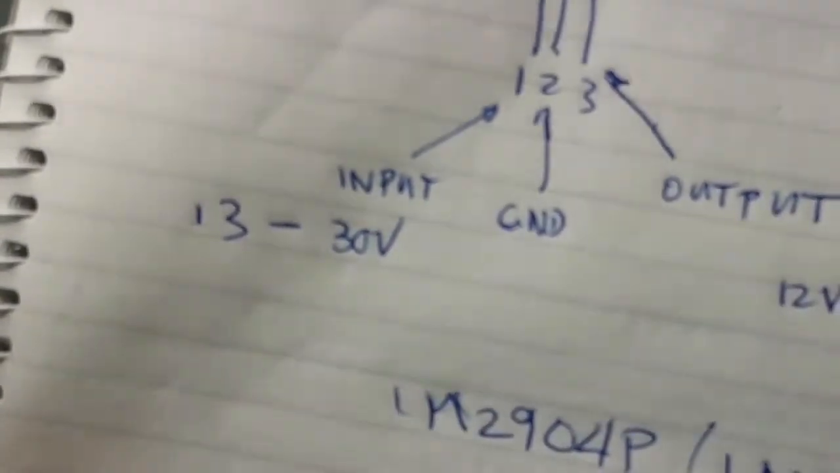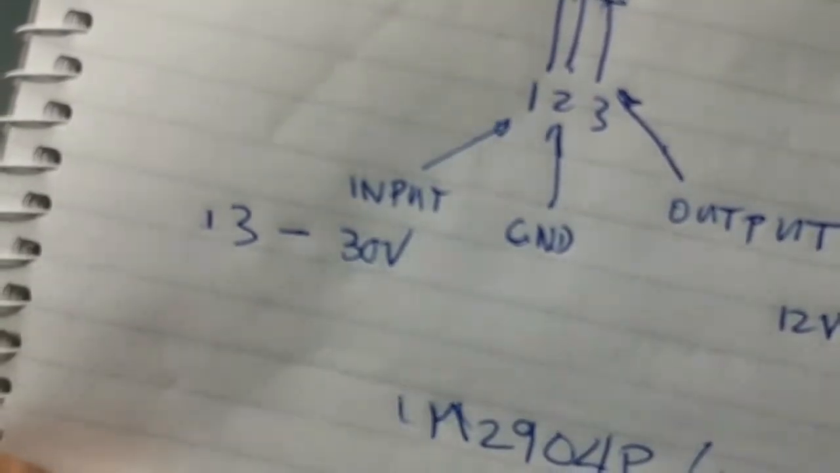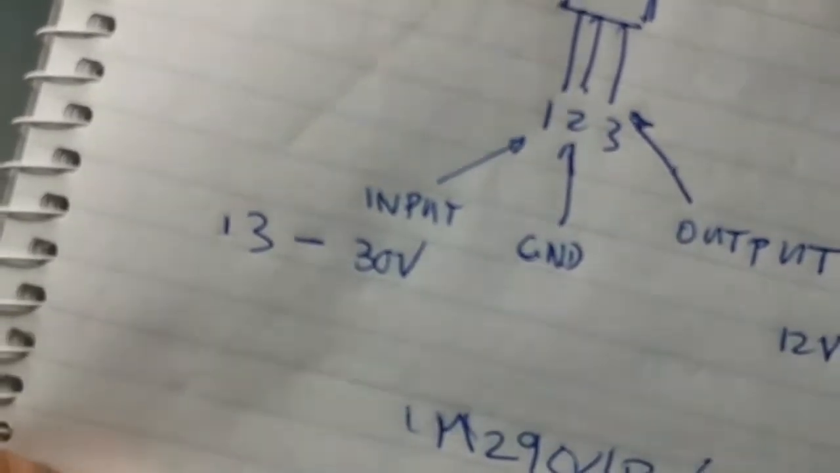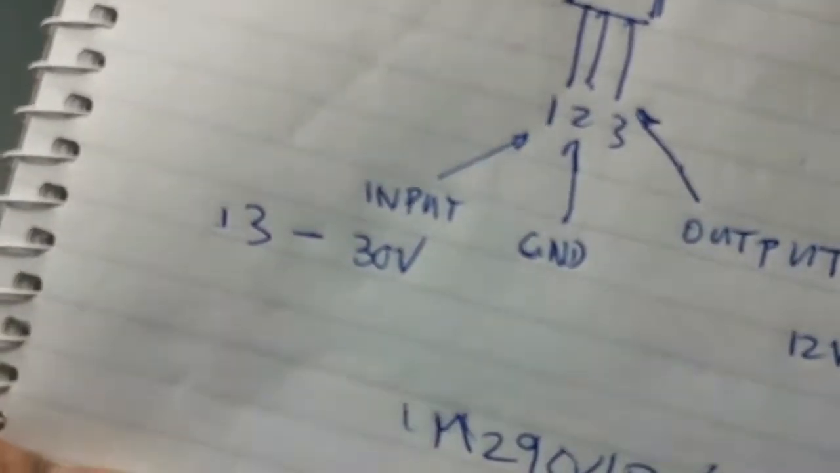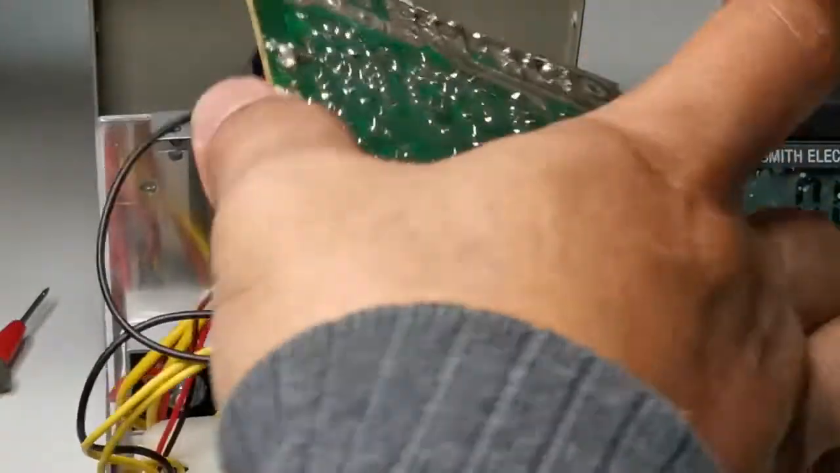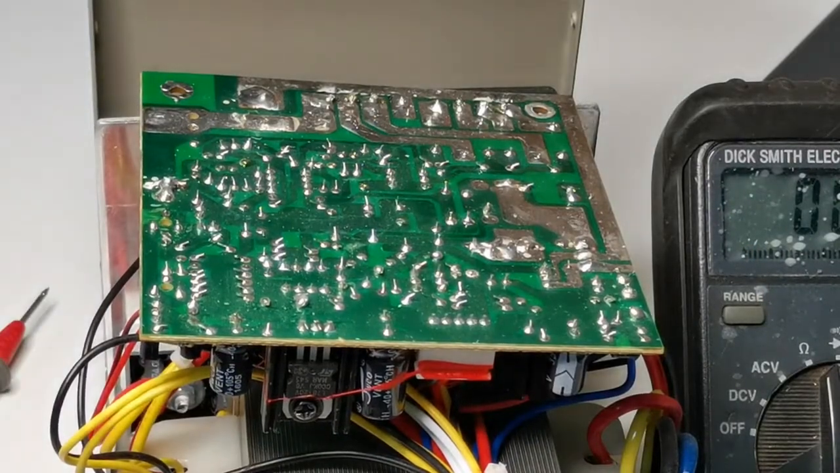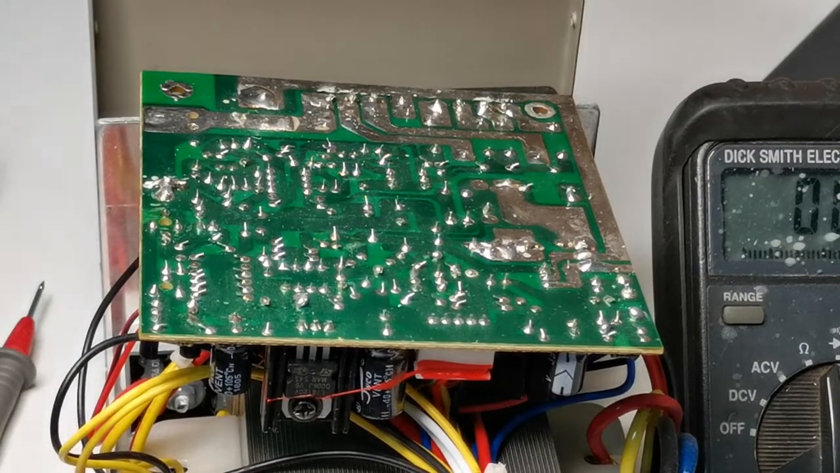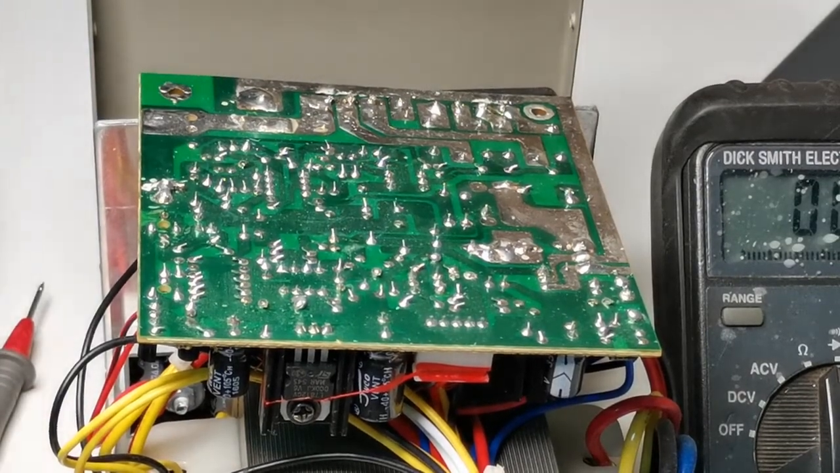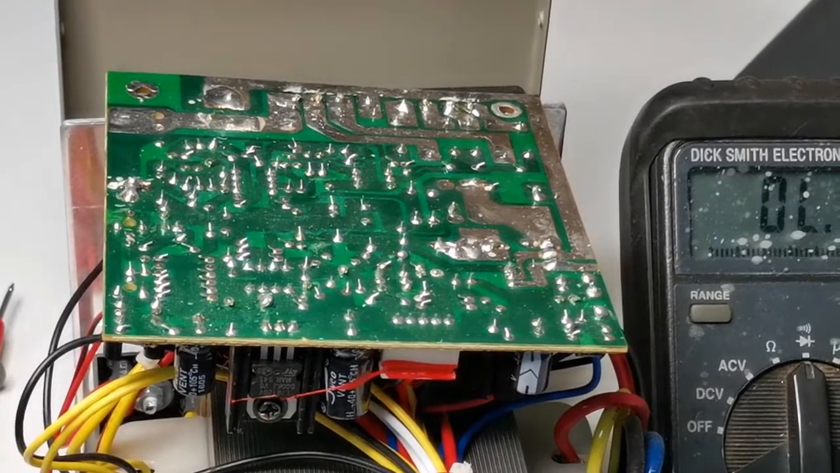This is definitely what we suspect: it is biased with a negative voltage, or a negative VCC. We have to connect this one again, and now we will see what voltage we measure on pin 4 of this chip.